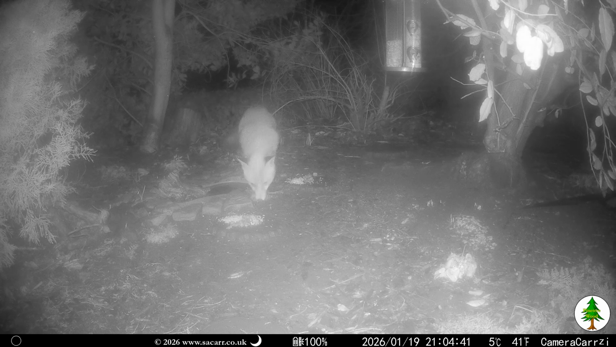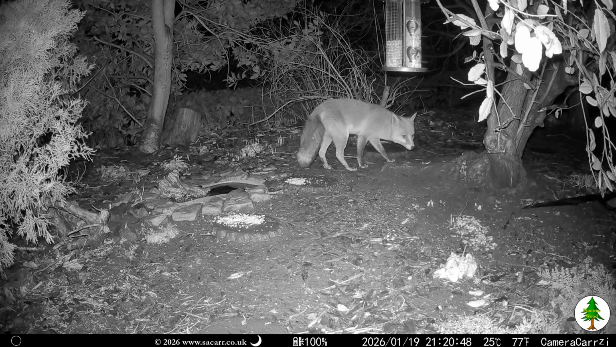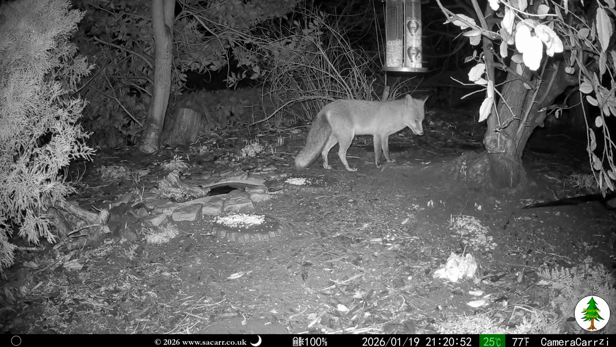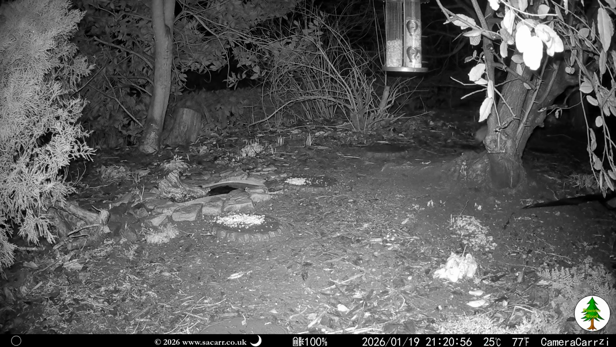The camera lens was misted over for the first few captures. After 10 consecutive videos, the LEDs and electronics heat had cleared the camera lens, and the temperature rose from 5 to 25 degrees. Ginger finished the captures for the 19th.